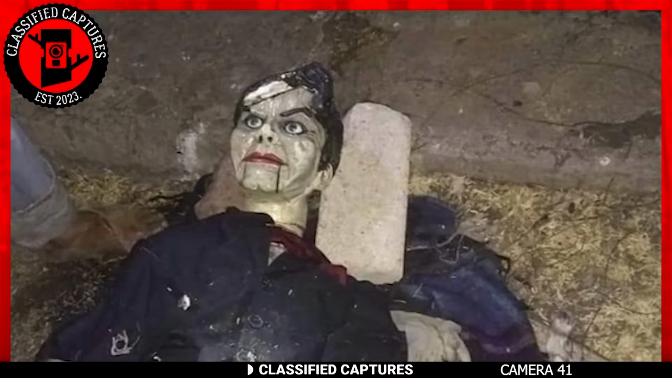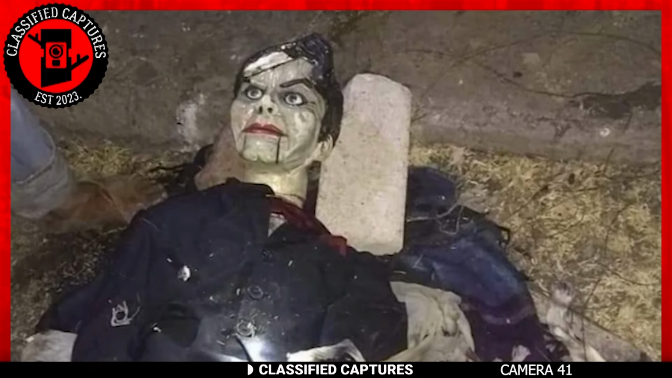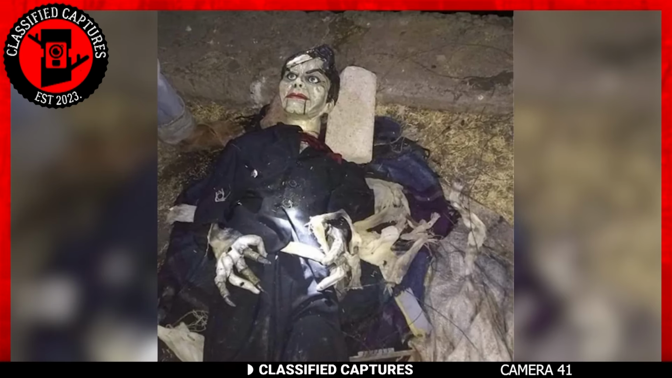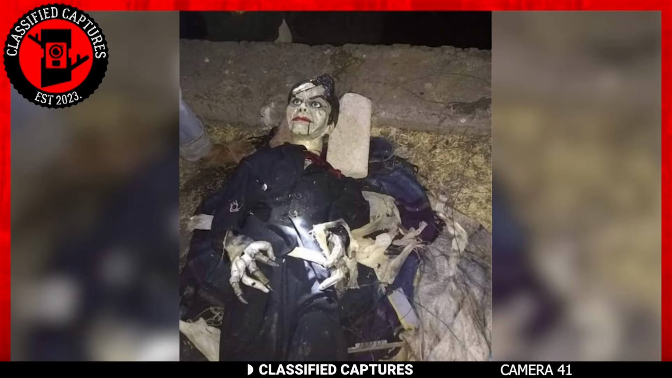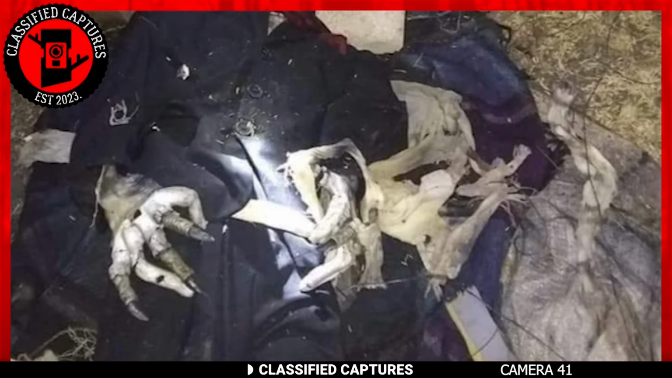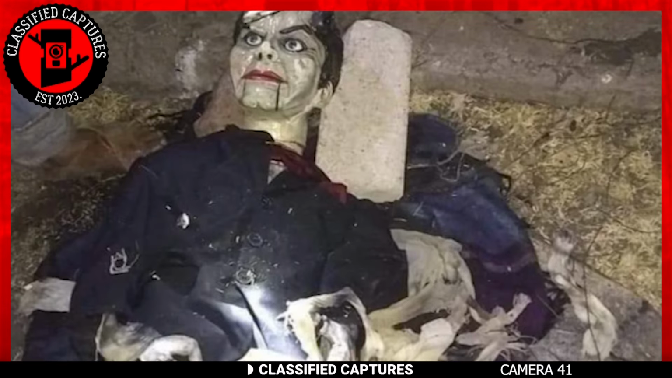The image is further intensified by what appears to be blood oozing from the corner of its mouth. While most would initially mistake this for a real-life horror scene, it's indeed just a doll, albeit one that raises a myriad of questions. How did it end up in the river? Who created it, and for what purpose? The answers remain elusive, shrouding this eerie discovery in an air of mystery. What's your take on this enigmatic doll?